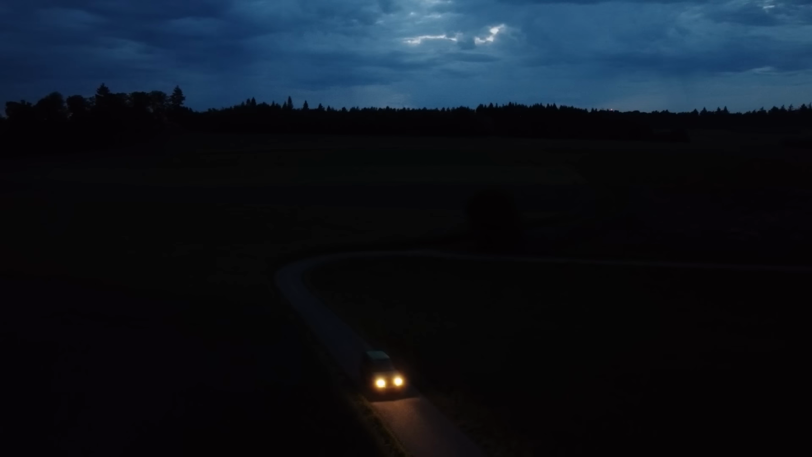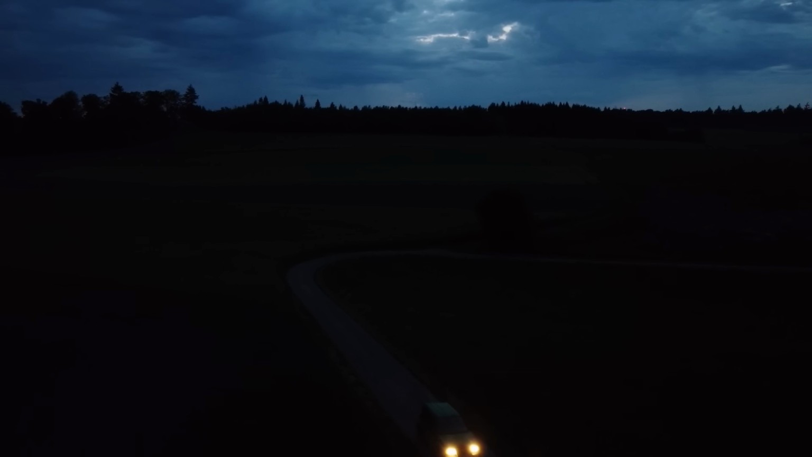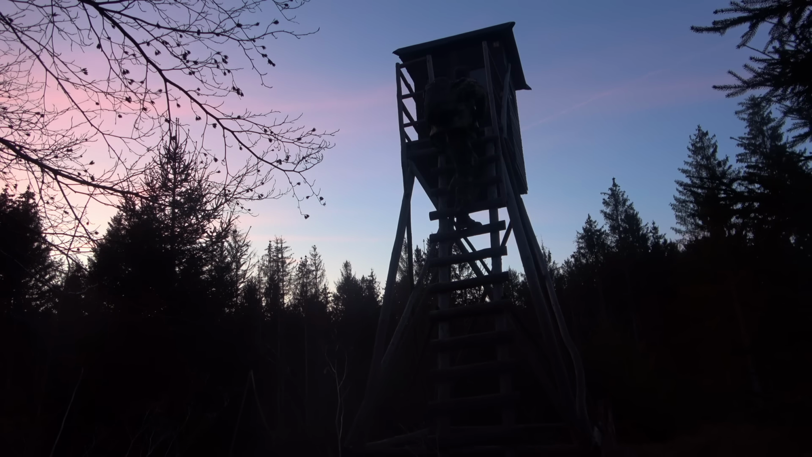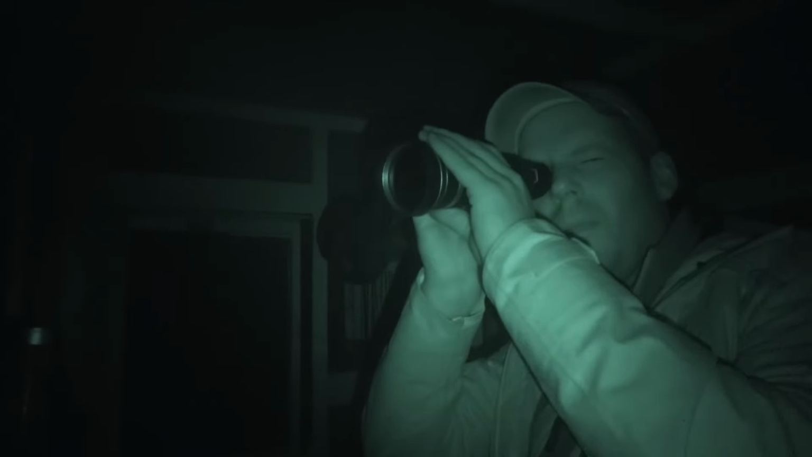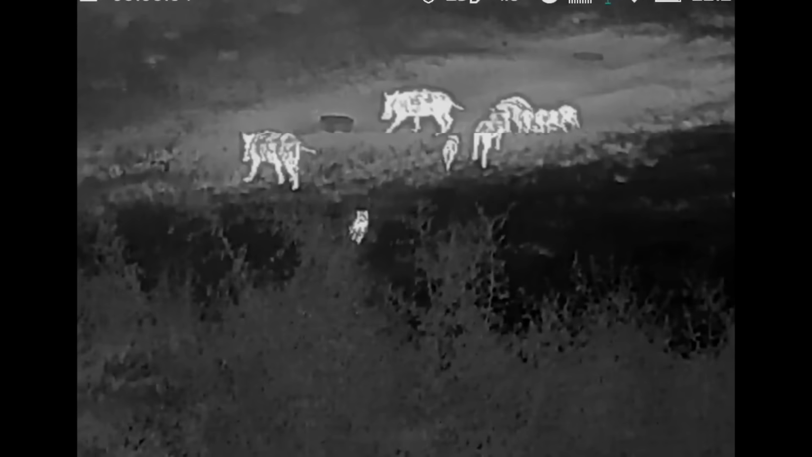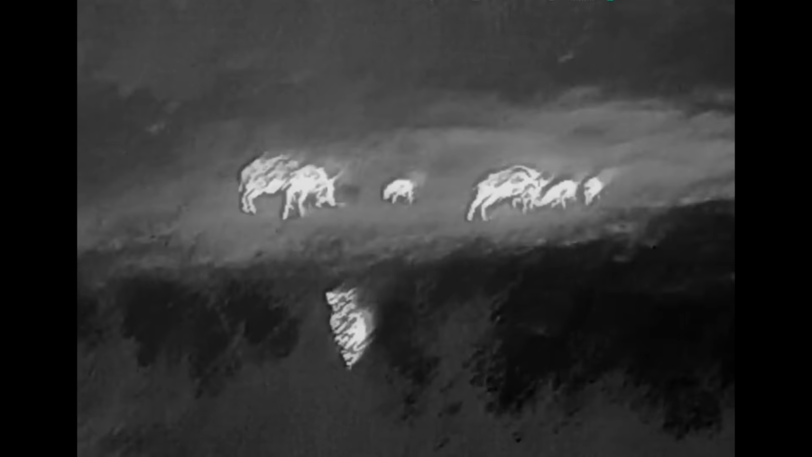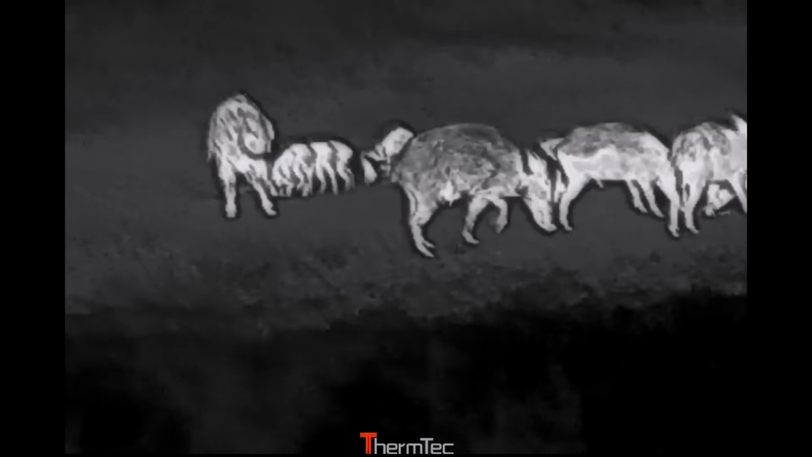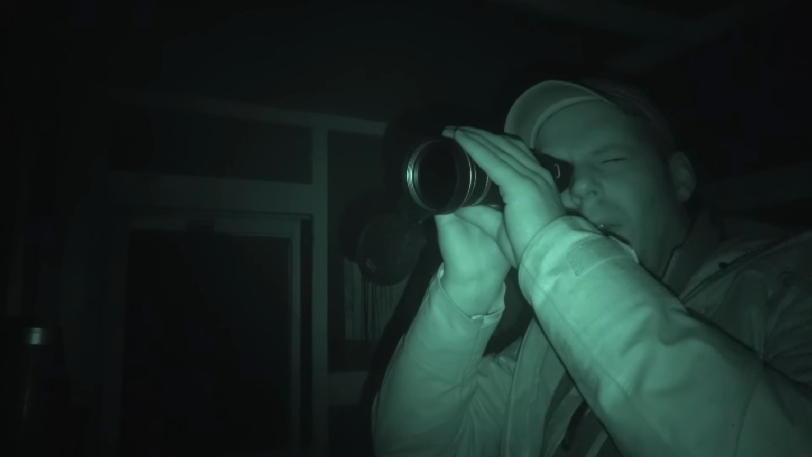There was no sign of game at this spot, so as dusk approached, I decided to move to a field where damage had previously been reported. I had only just settled in on the high seat when I heard a branch snap in the woods. Soon after, a sounder of wild boar appeared. Among them were 2 lactating sows, and 2 that clearly weren't. I chose to go for one of the non-lactating sows.